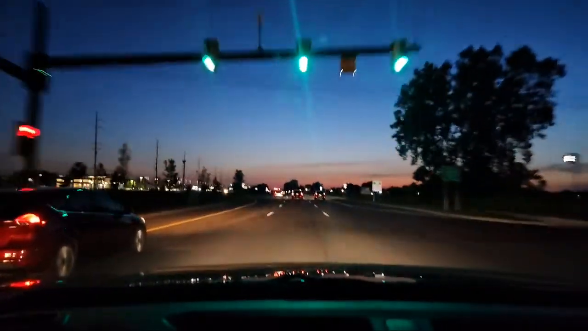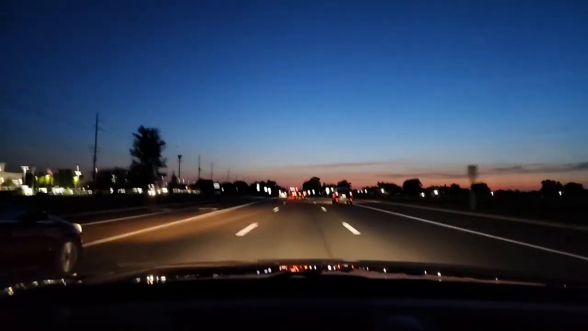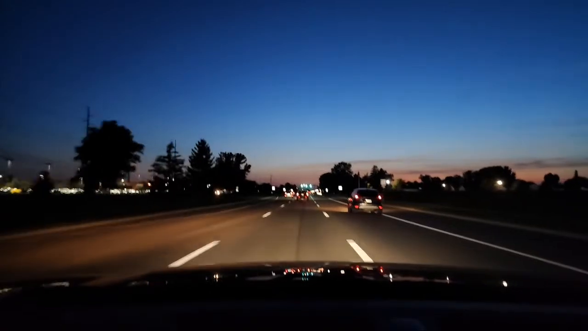Also, I do have a tendency to have dry eyes, so I have to blink quite frequently, and I have some drops that I use occasionally to get that moisture going. But it's a beautiful evening, and driving at night is peaceful.